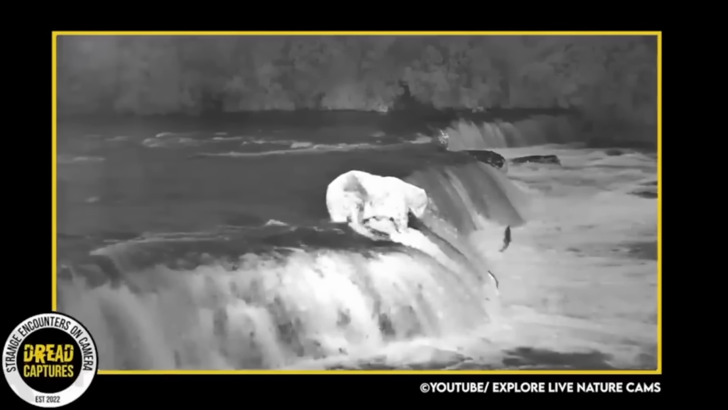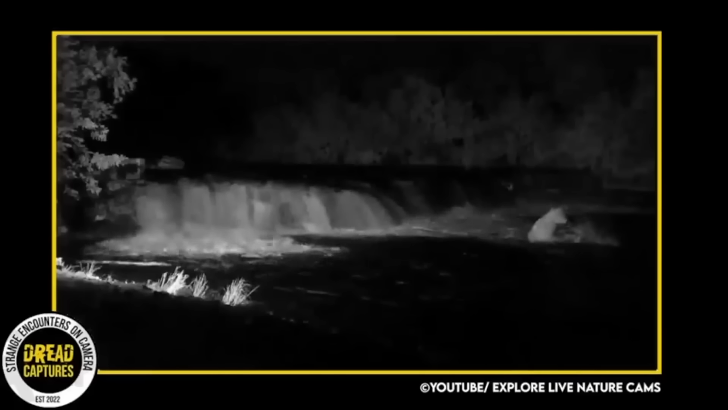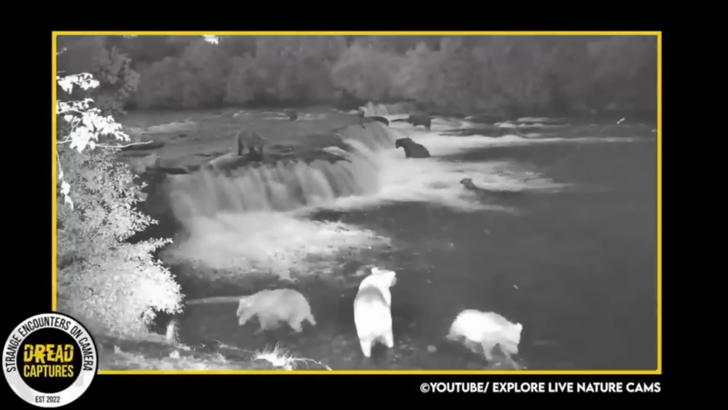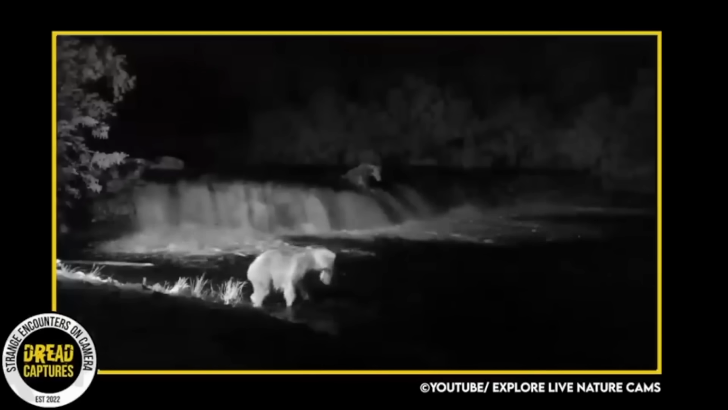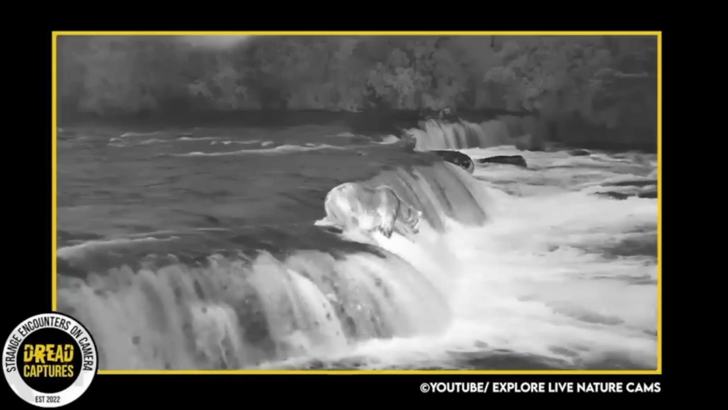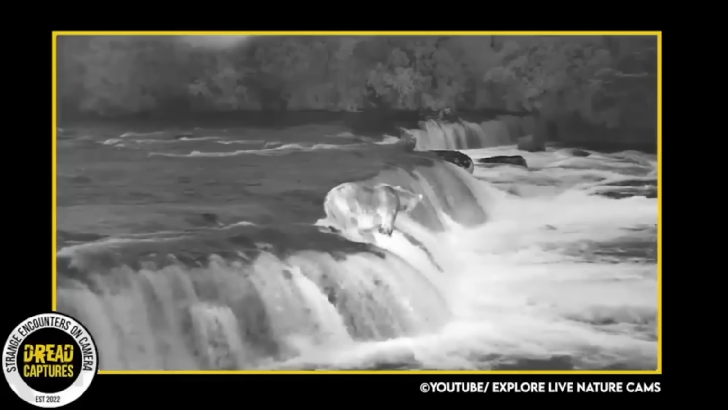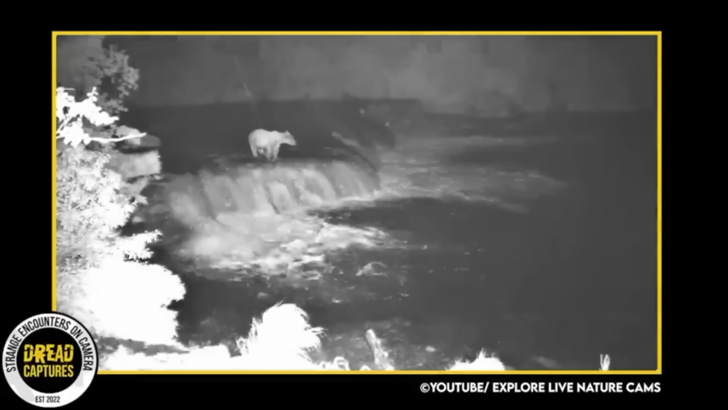Infrared trail camera footage taken from Katmai, Alaska shows the amazing hunting tactics of these bears and a few wolves. They're in a state park, and this particular part of the park closes at night. So the bears flock here because they know they can fish with less interruptions. These animals' eyes are much more well adapted to night vision than a human.